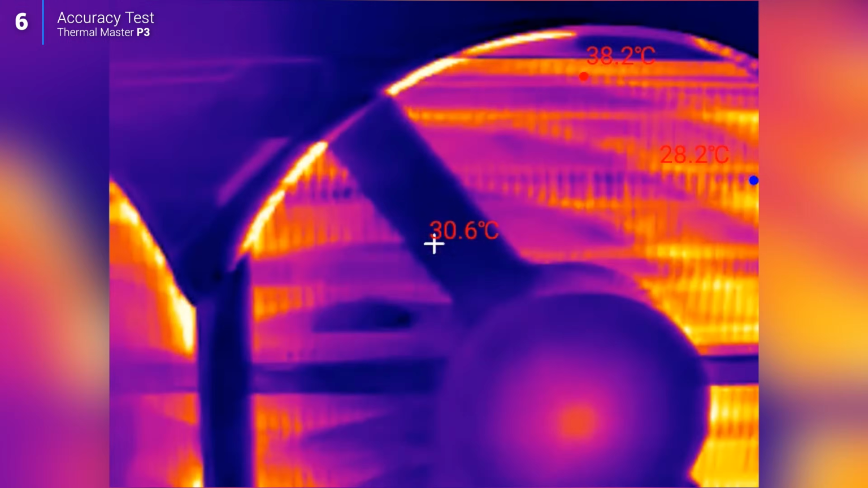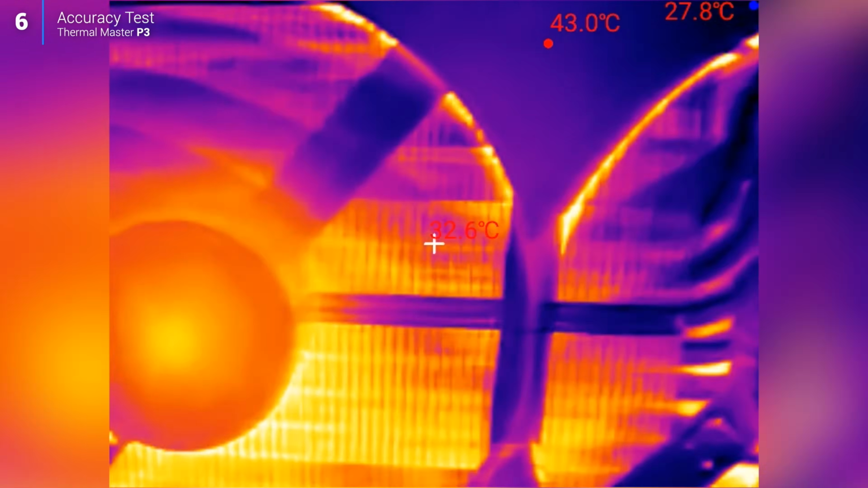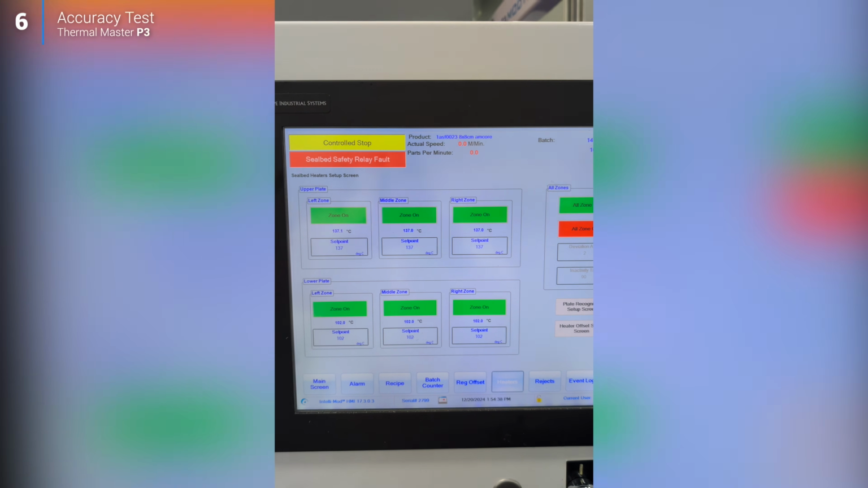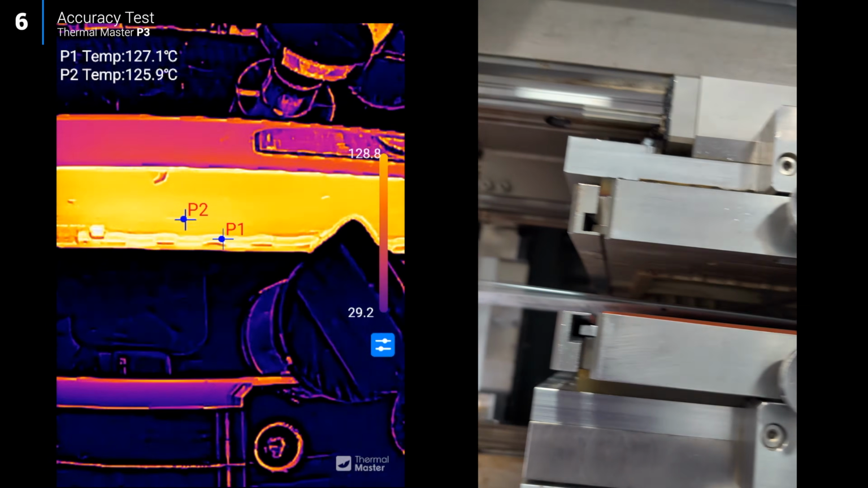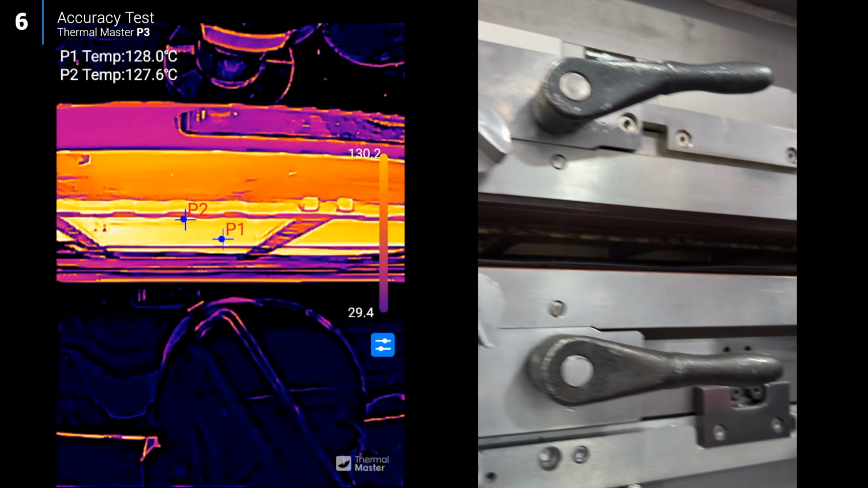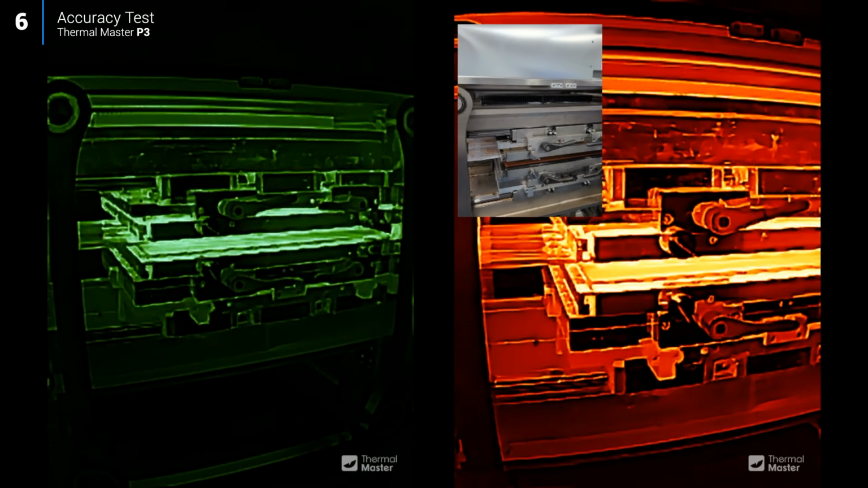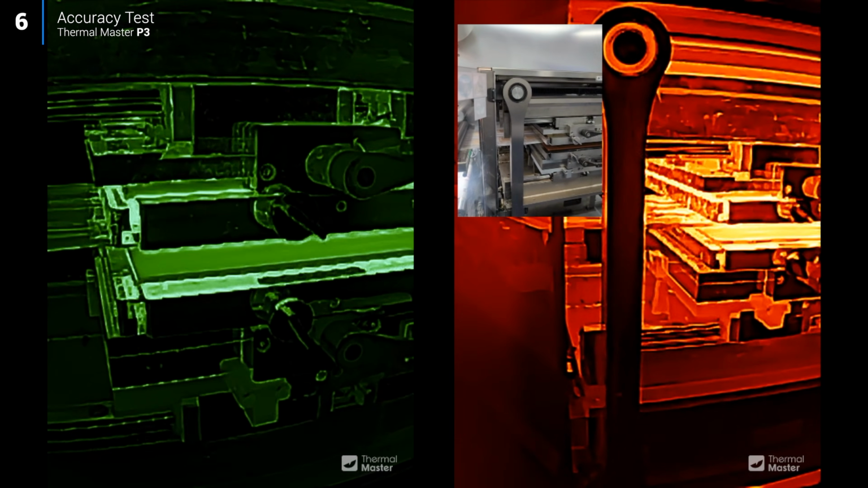Before recommending something like this, I also wanted to make sure it wasn't just producing nice looking colors, so I took it into work. We have industrial equipment running at known temperatures, which made it easy to do a quick sanity check. I set one of the heaters to 130 degrees Celsius, pointed the P3 at it, and the reading came back reassuringly close. More than accurate enough for diagnostics, fault finding, or simply working out where the heat is actually coming from.